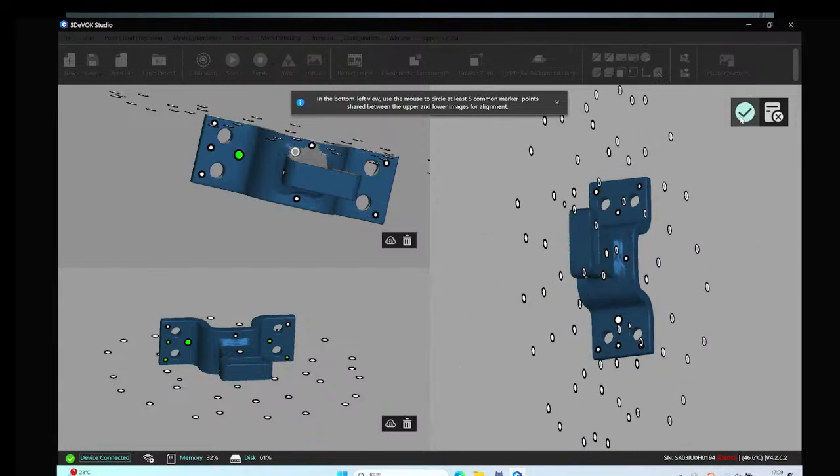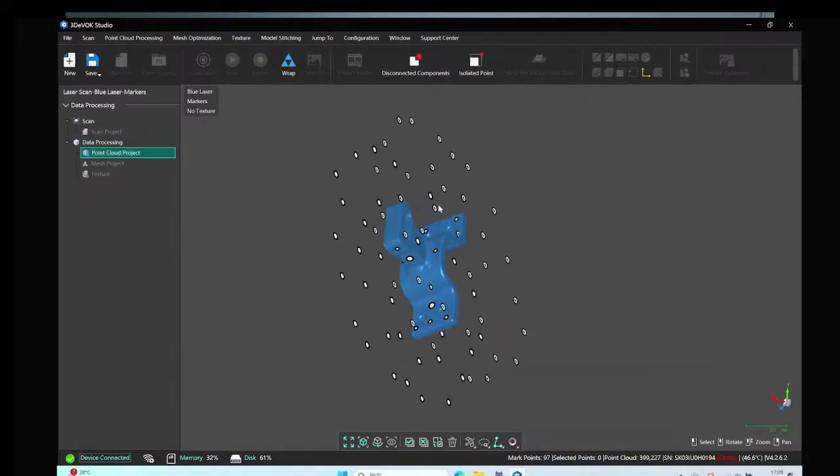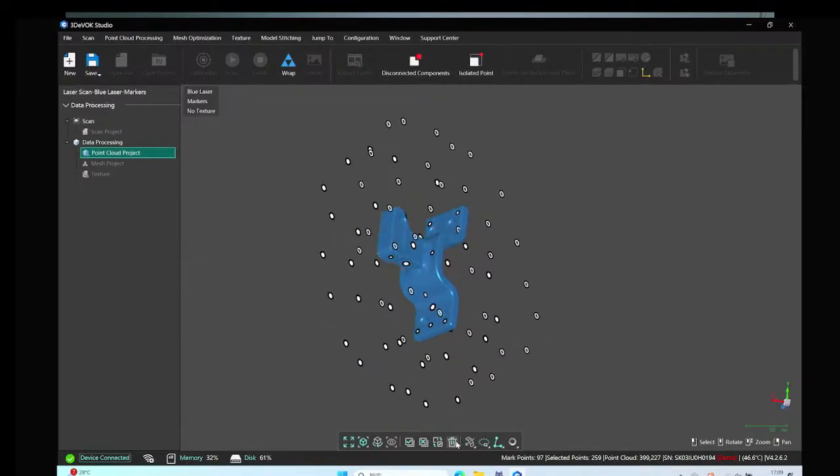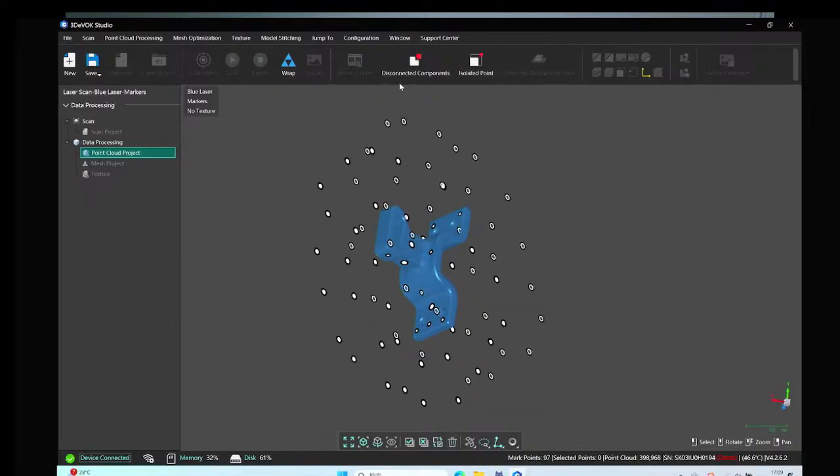Click Apply, and then you can see a complete point cloud project is completed. Repeat the previous operations to delete some noise data and to make the surface smoother.